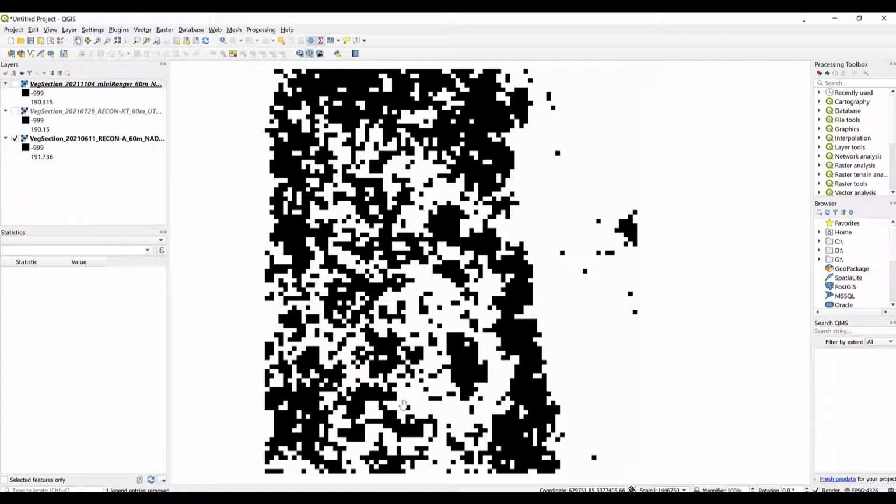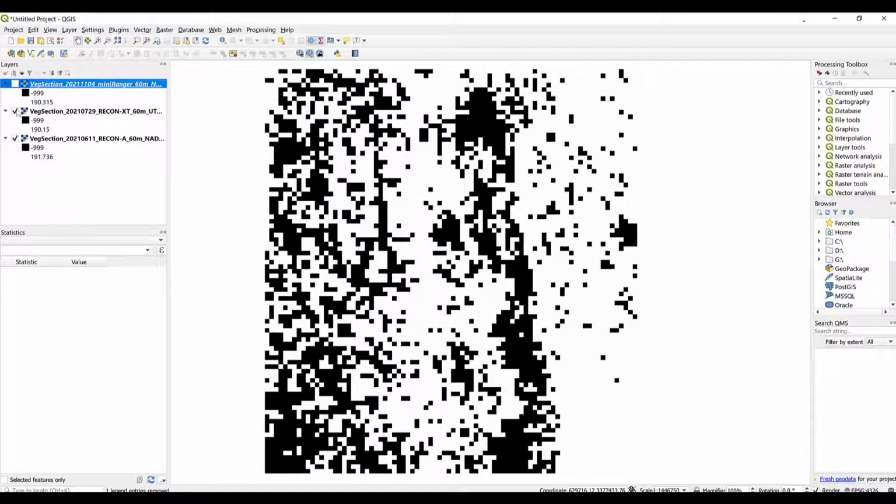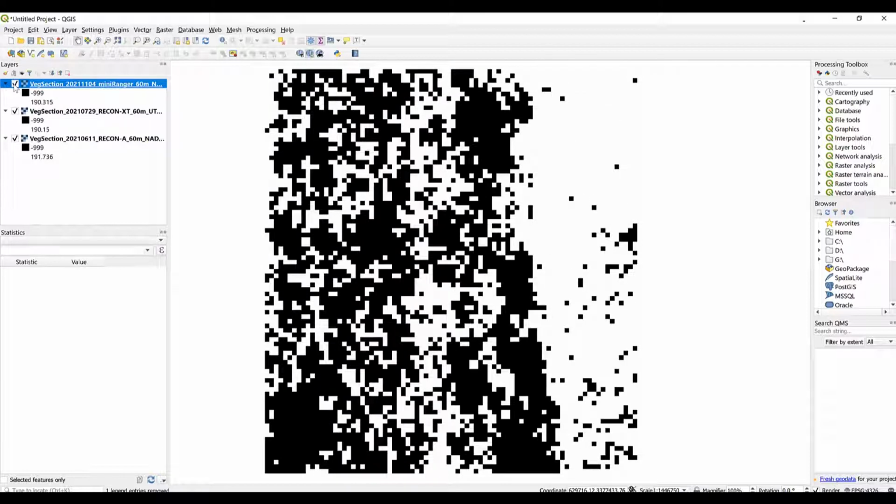This is the Recon A we're looking at here, and the percentage covered is 44%. The RECON-XT in this area has 66% covered, and the miniRanger has 51% covered. This shows us that each of these scanners can map the ground beneath vegetation from a single pass, but there are differences, most likely caused by differing pulse rates and point spacing, and also different beam divergence per each laser.